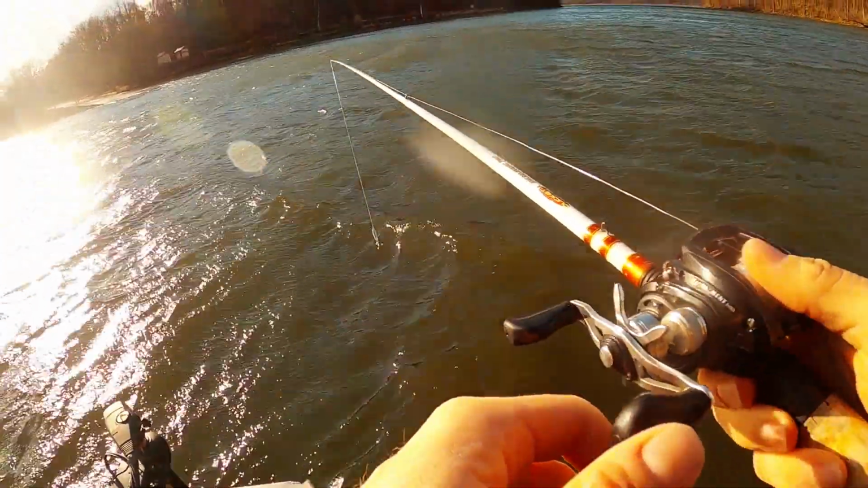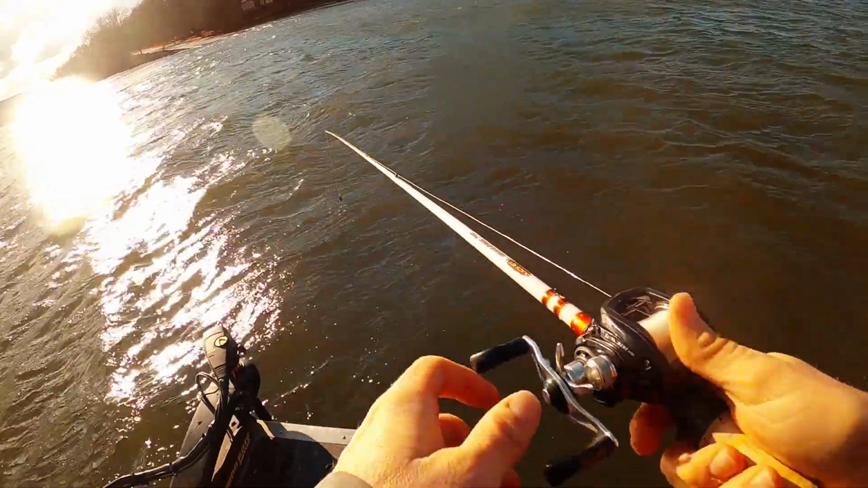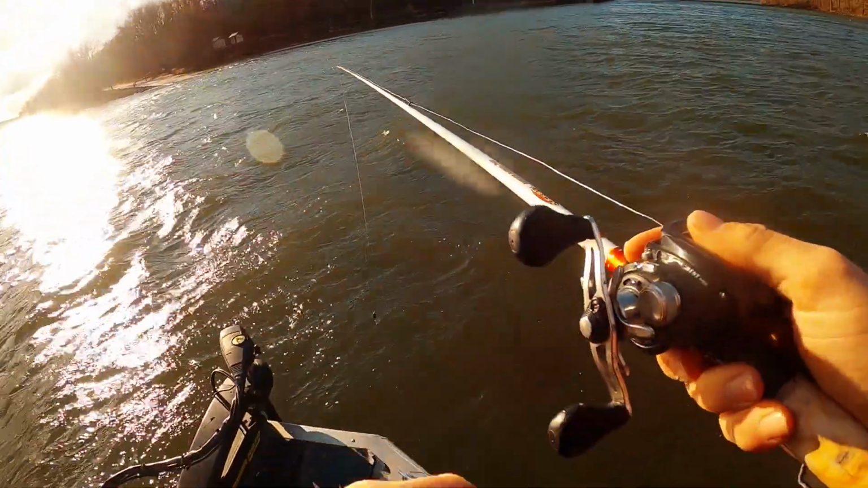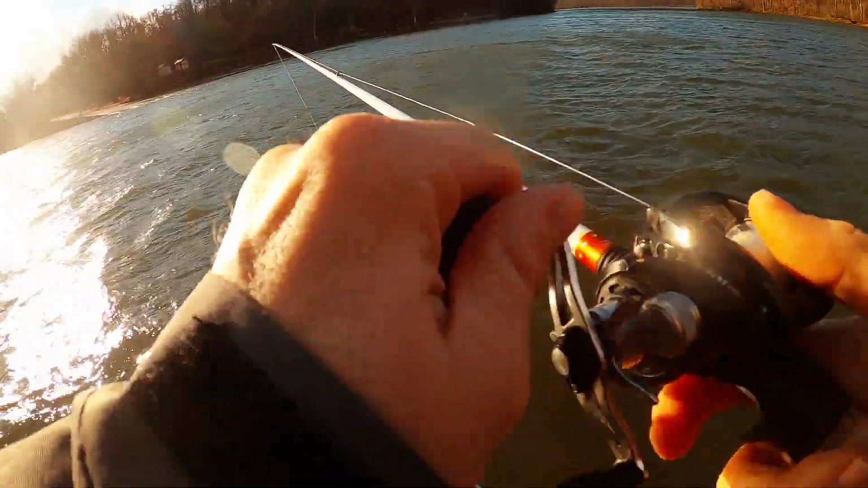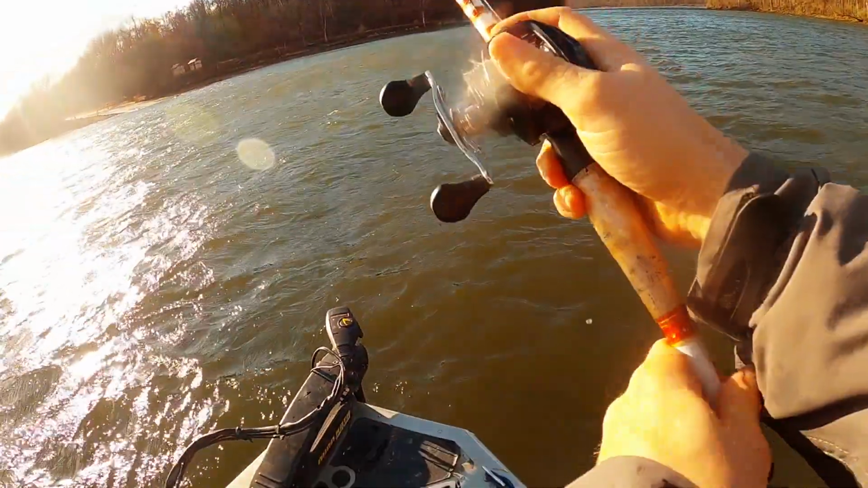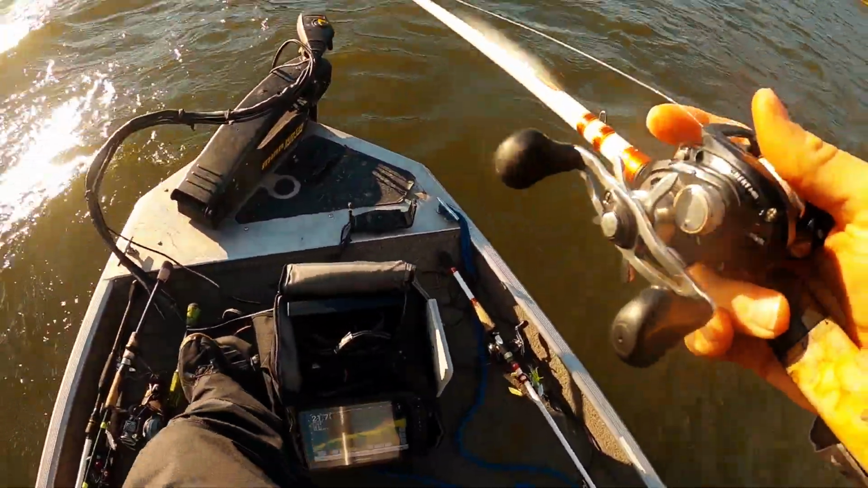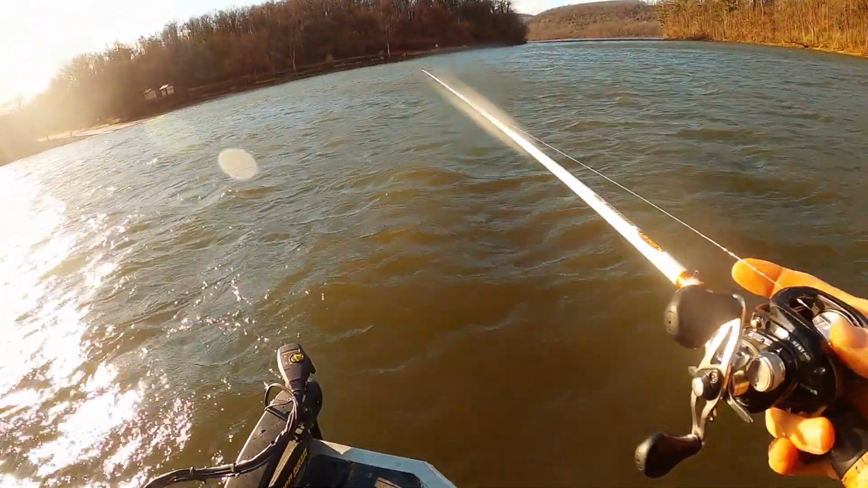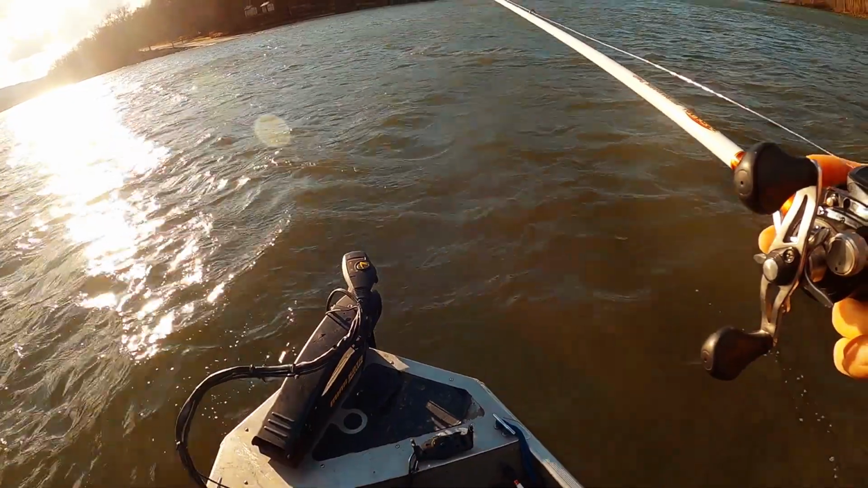Finally, I've got a Flutter spoon here. I think this is 3/4 ounce. I've got this on a medium heavy baitcaster with 15 pound test fluorocarbon. Boy, casting into that wind was risky, but it worked out. But anyway, this one I am ripping. This one I am working a bit more aggressively, kind of ripping it up.